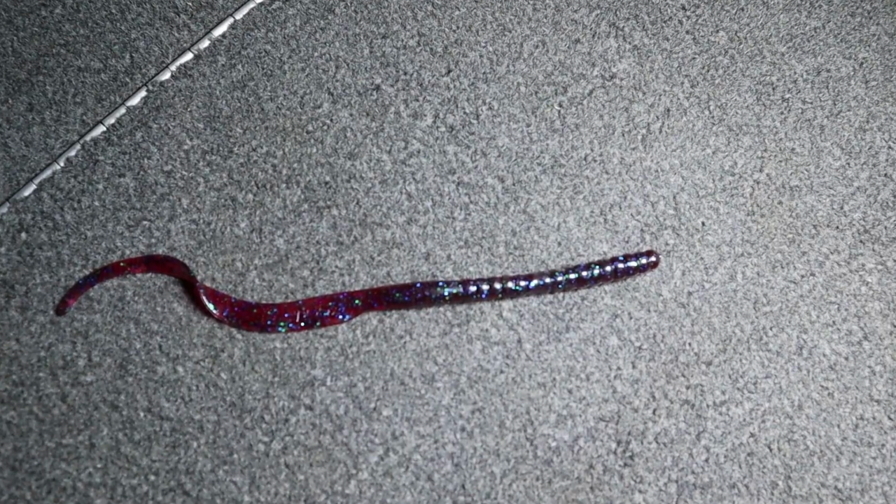So the first bait I want to talk about is going to be a 10-inch ribbon tail worm. I don't know if you guys can see that right there, but a 10-inch ribbon tail worm is going to be one of the best ways to catch numbers and big fish in the summer. I'm going to use this bait in a lot of different scenarios, but the primary use for it is going to be fish that are near the bottom or fish that are locked onto cover.